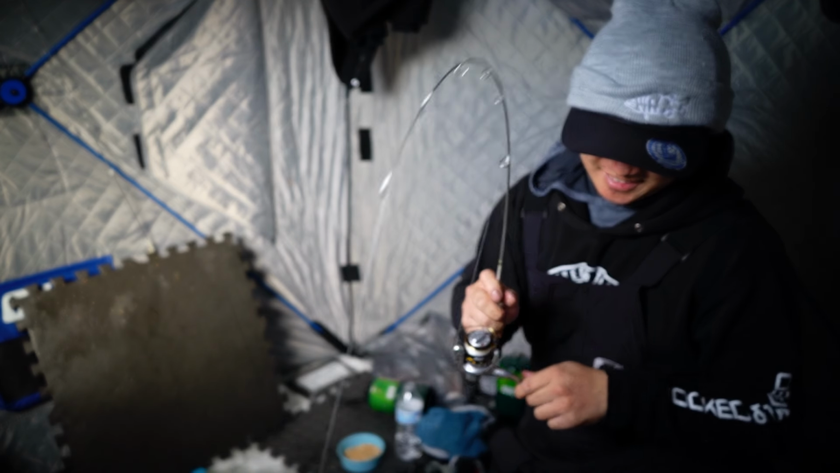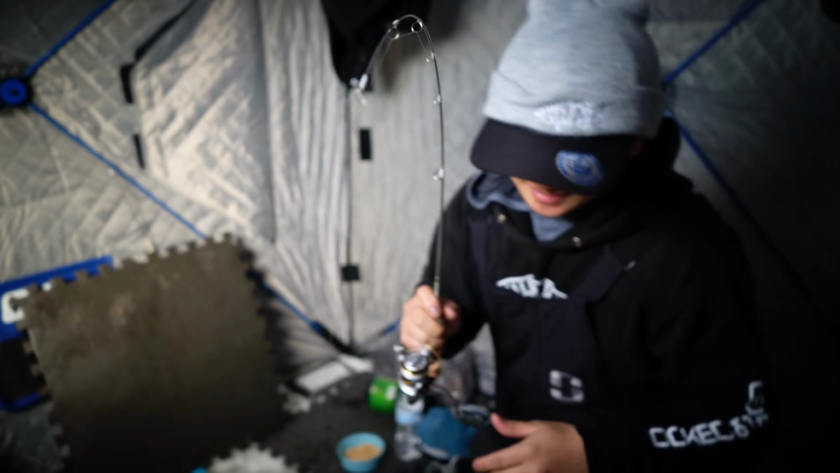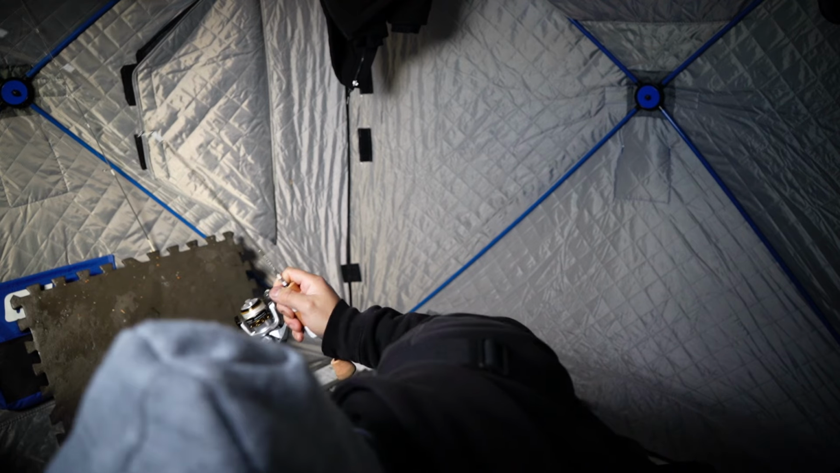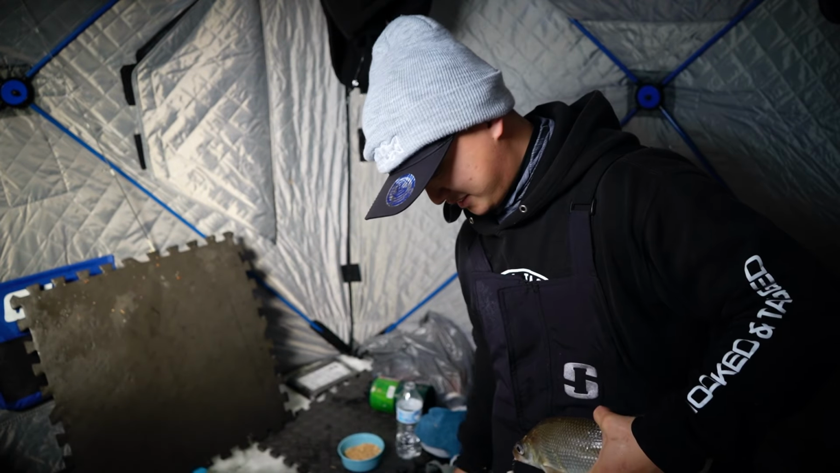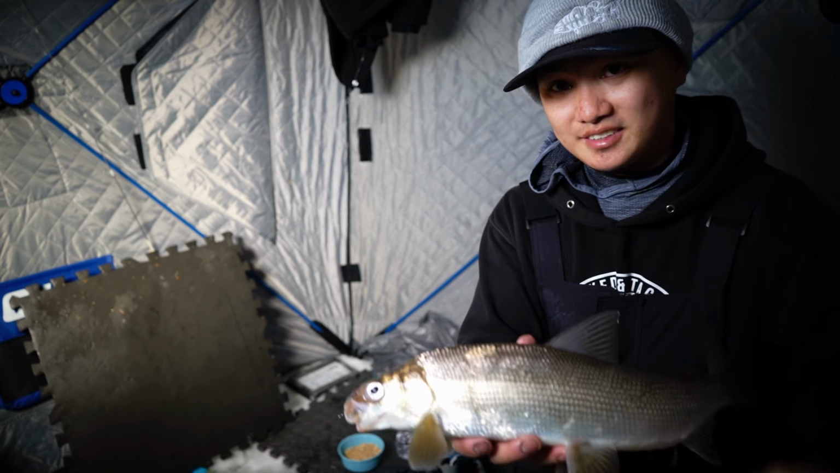We got another one. It's the last one, guys. Last one of the day. Here we go. It's a decent one. Nice. Keep this one. This is our 10th fish, guys. This is it, right here. Here we go. There's our last whitefish of the day.